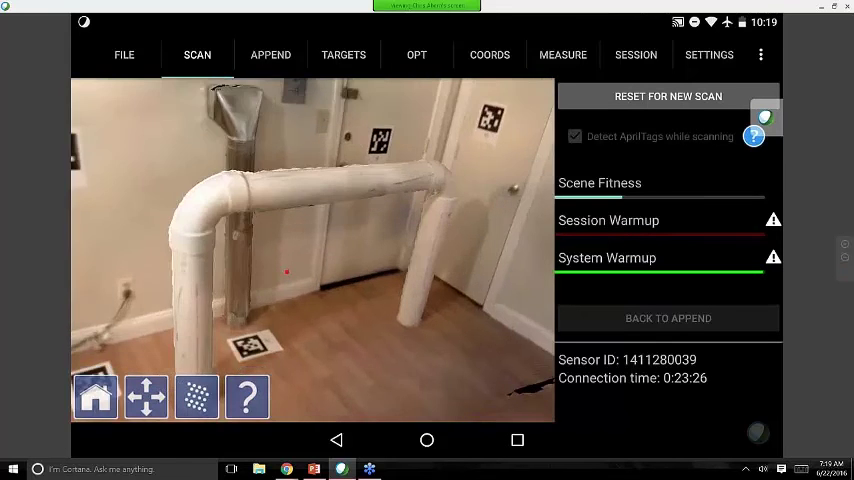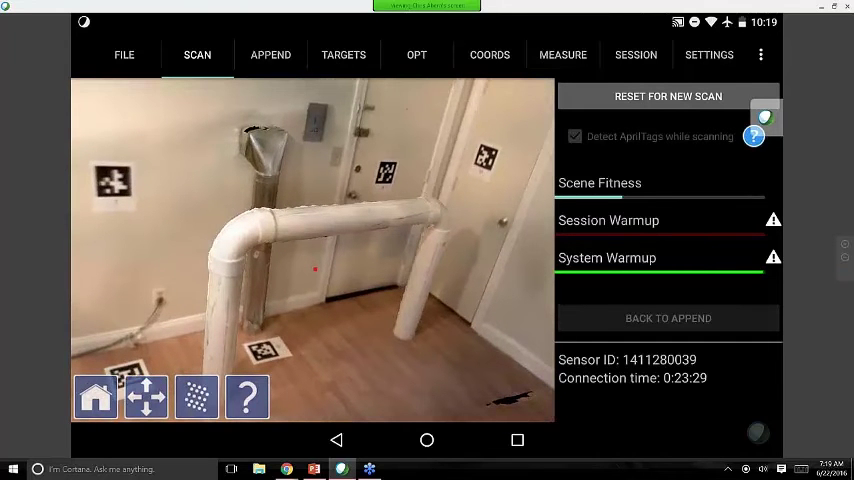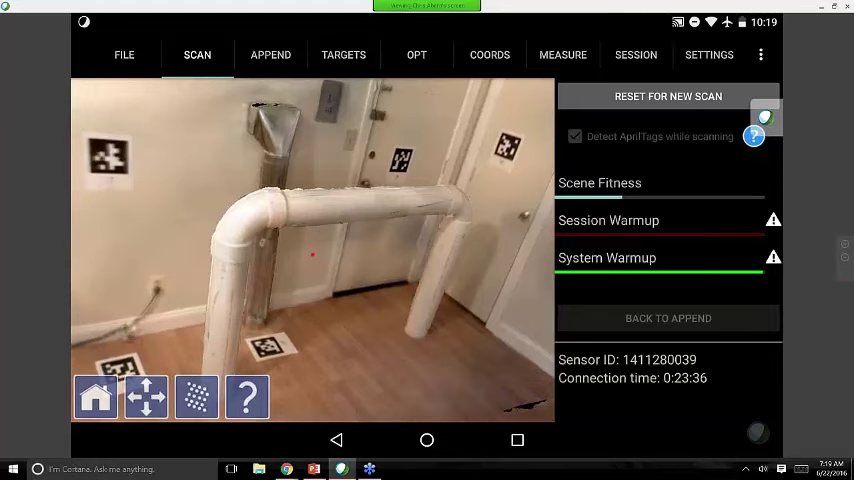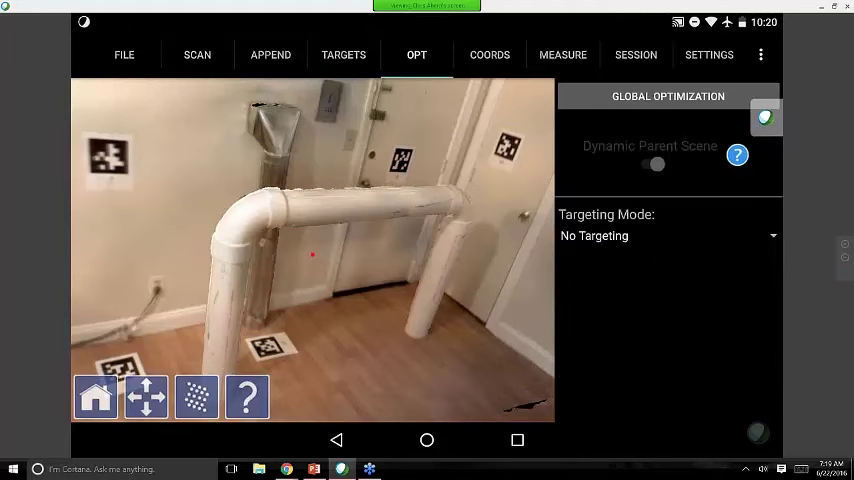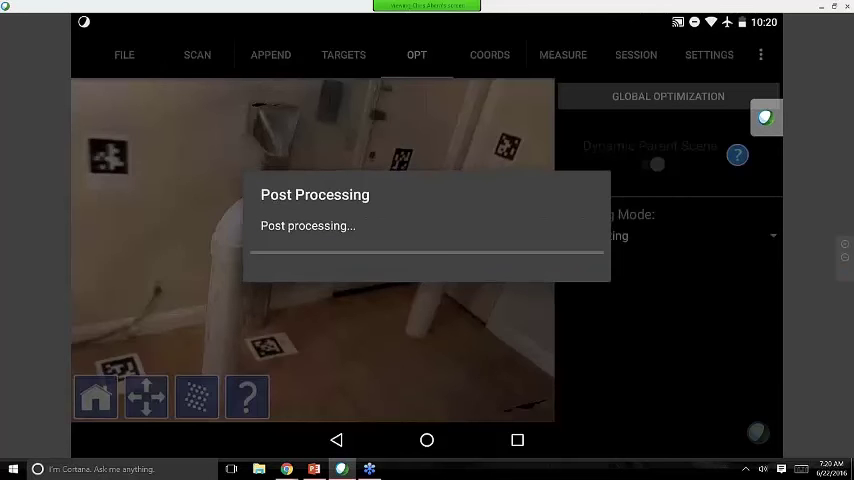You should see everything we just scanned in full color. But I mentioned it is unoptimized. So there's an onboard step to process the data. This is when these targets are implemented. It's when any other hard targets or scale bars are implemented. So I'm going to go ahead and start that process. Use April tags. So what the optimization is doing is even without targets, it's tightening the alignment of the data.